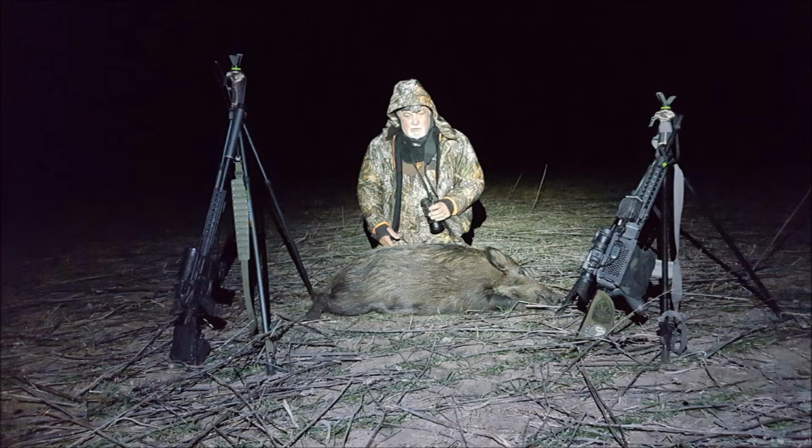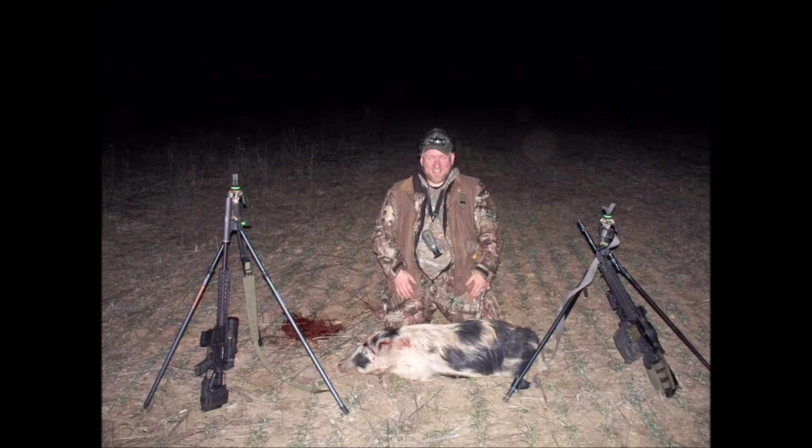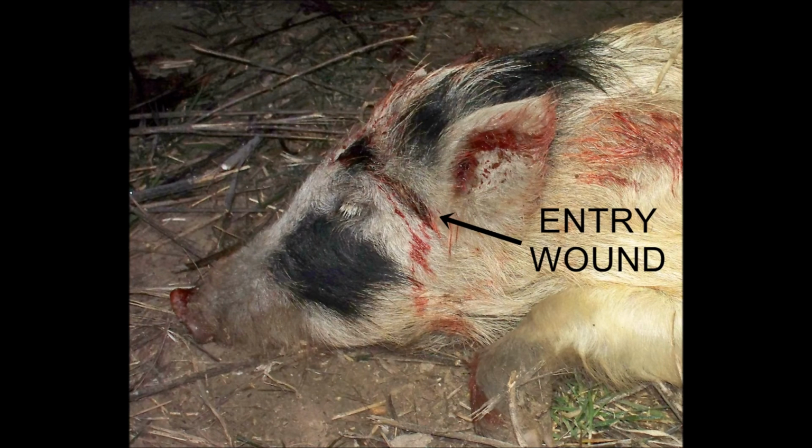Oh, I dropped him. DFW Roadkill is shooting a Wilson Combat 6.8 with an IR Hunter Mark II, and did so with a beautiful headshot at long range. I was shooting an Alexander Arms 6.5 Grendel with an Armasight Zeus thermal weapon sight, and coincidentally also finished up with a very nice headshot at long range.